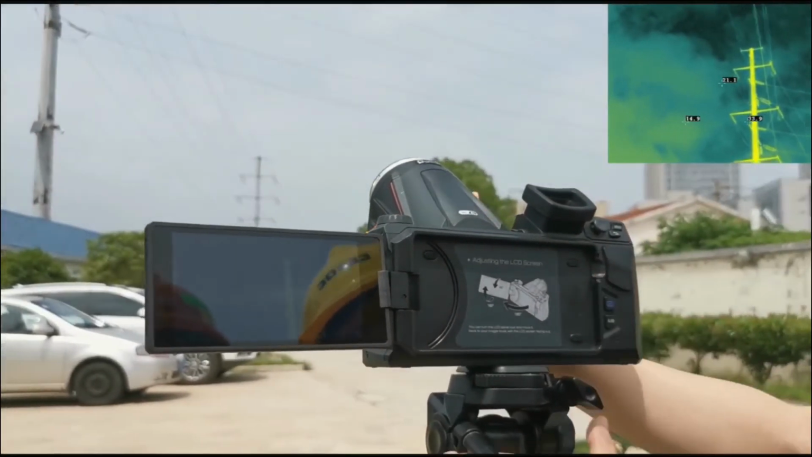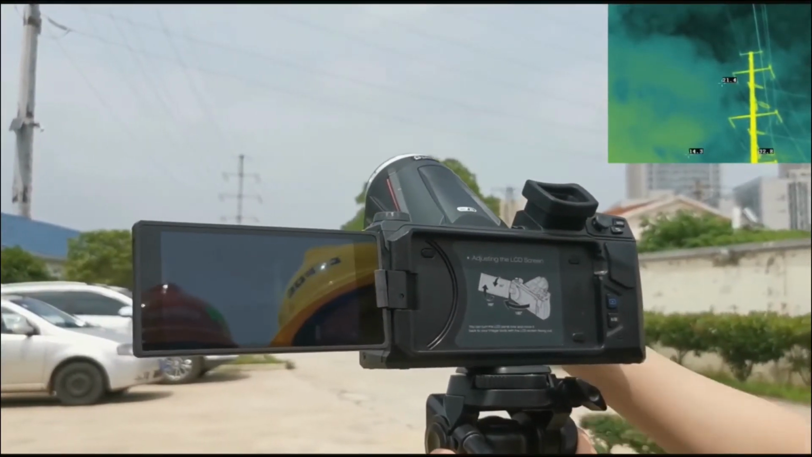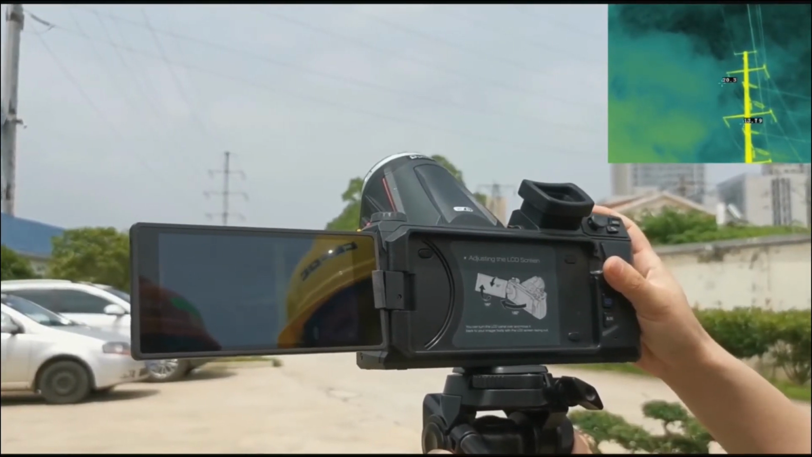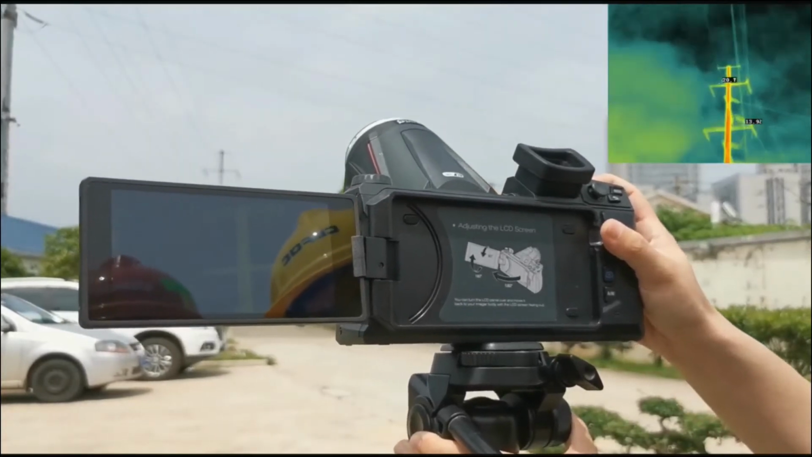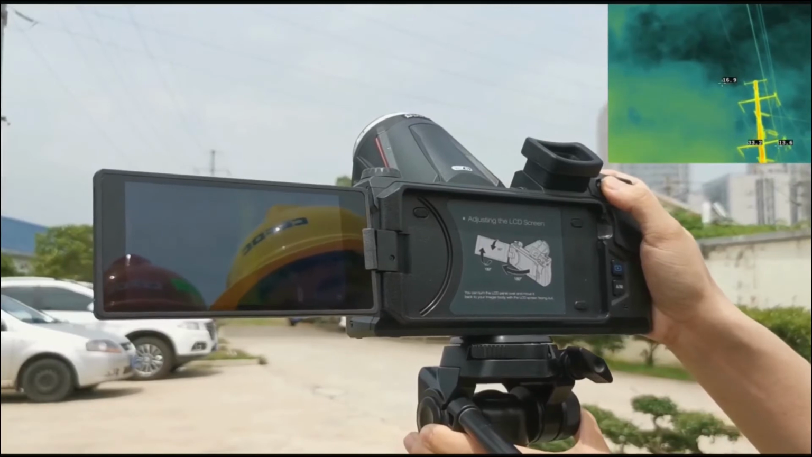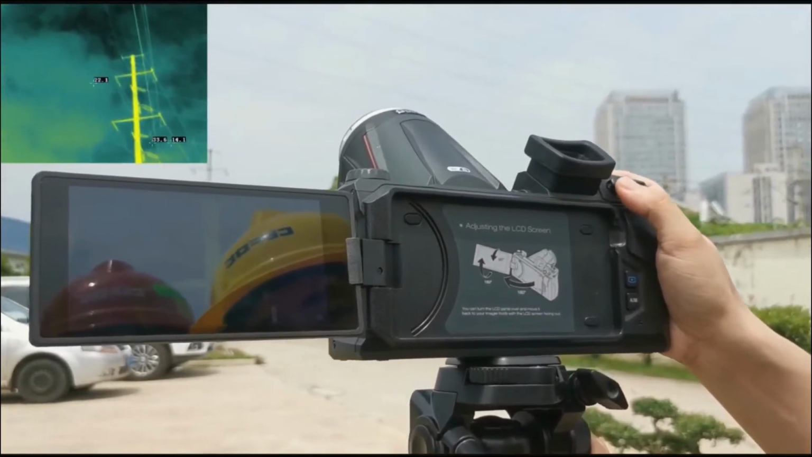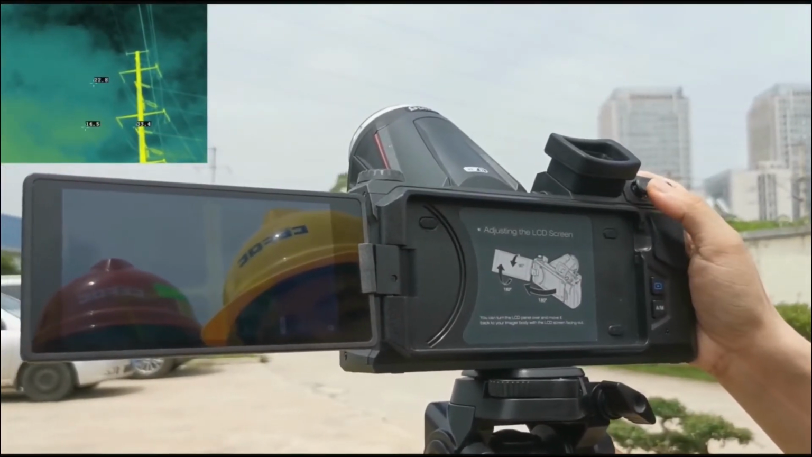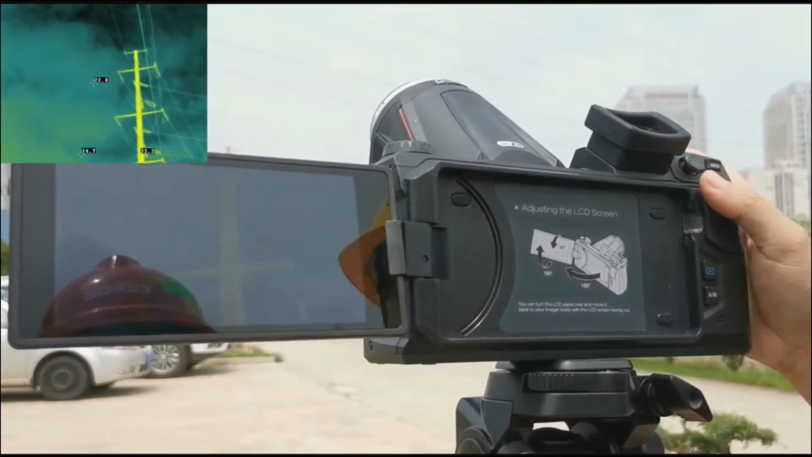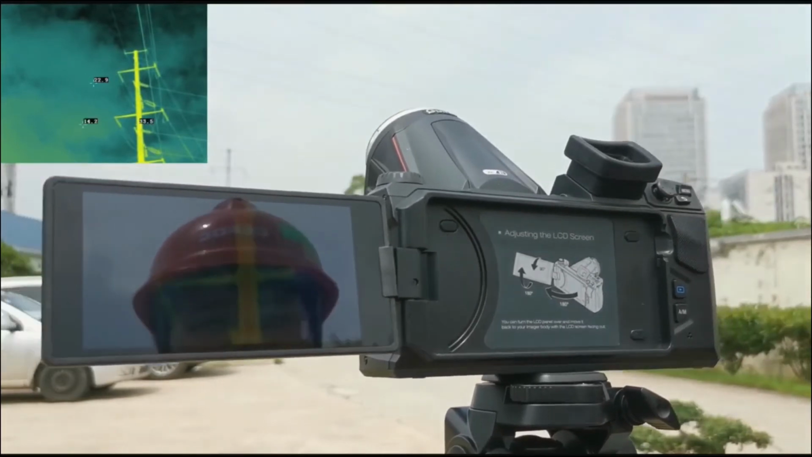For example, you want to see more clear the components. It is continue zoom for 10 times. Now, okay, it's clear.